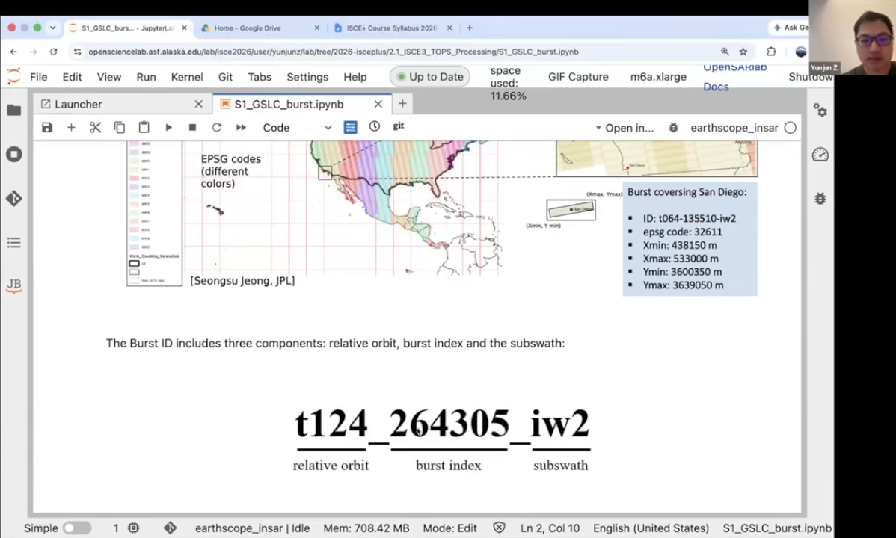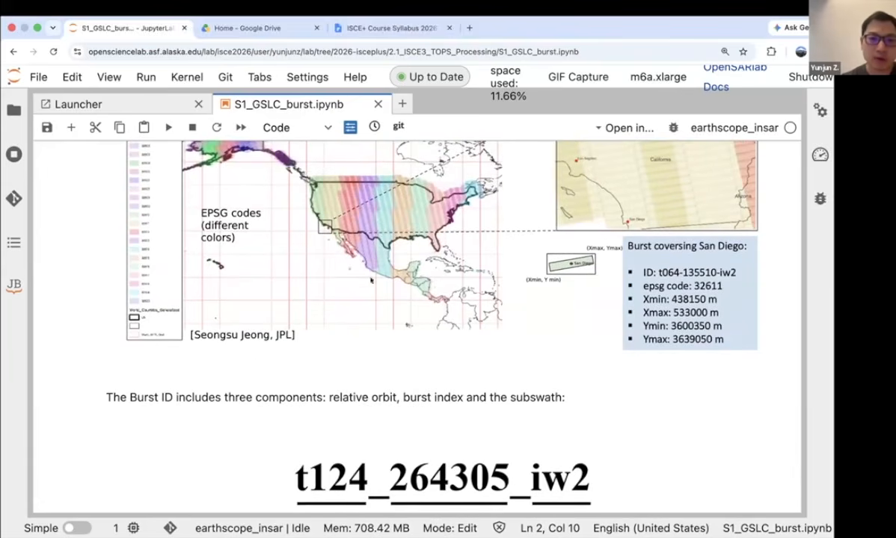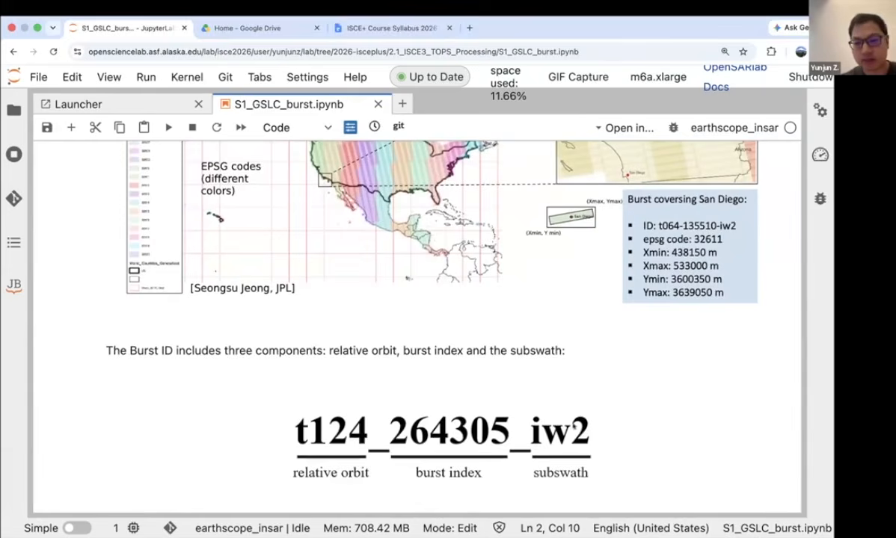One is the burst index, describing the burst along the same track all the way from the ascending node time. And the last one is the subswath. So by using these three numbers or strings, we can uniquely identify a burst globally.